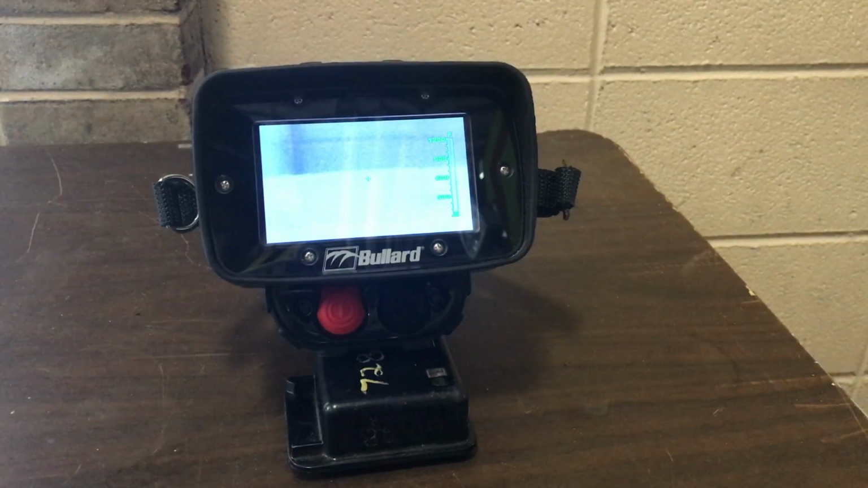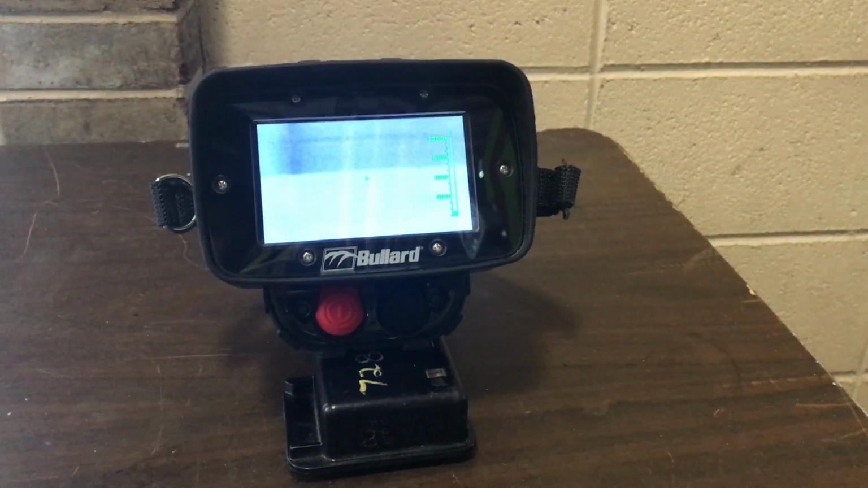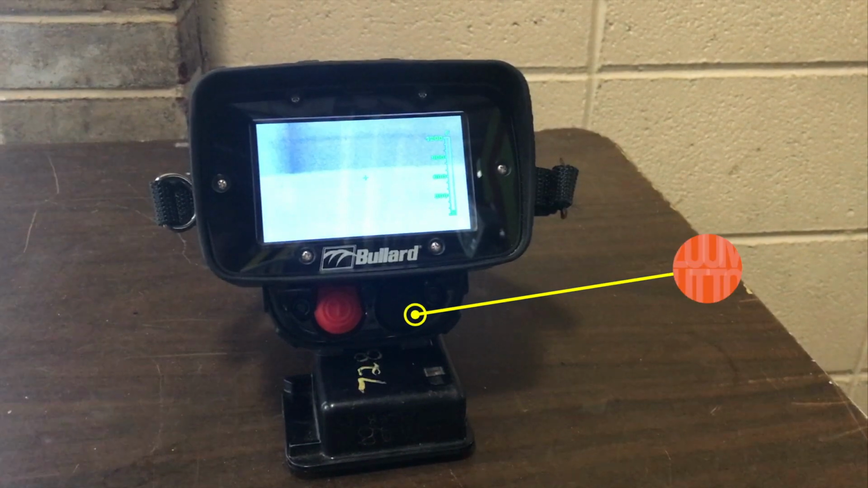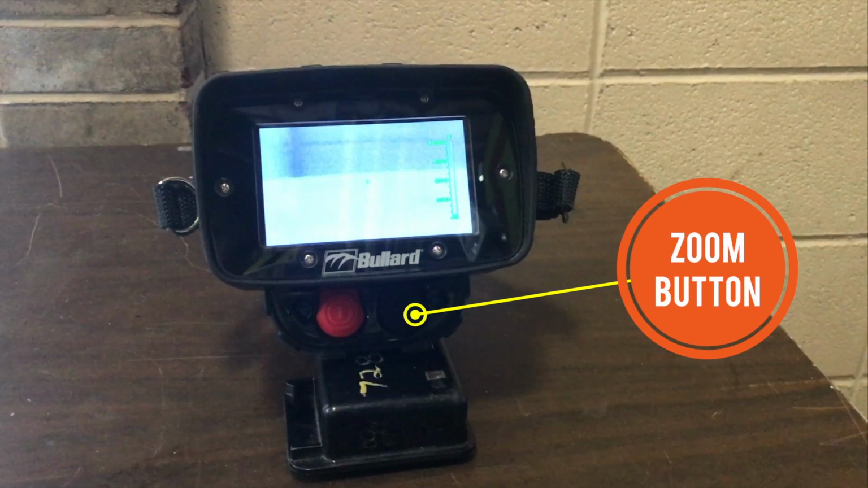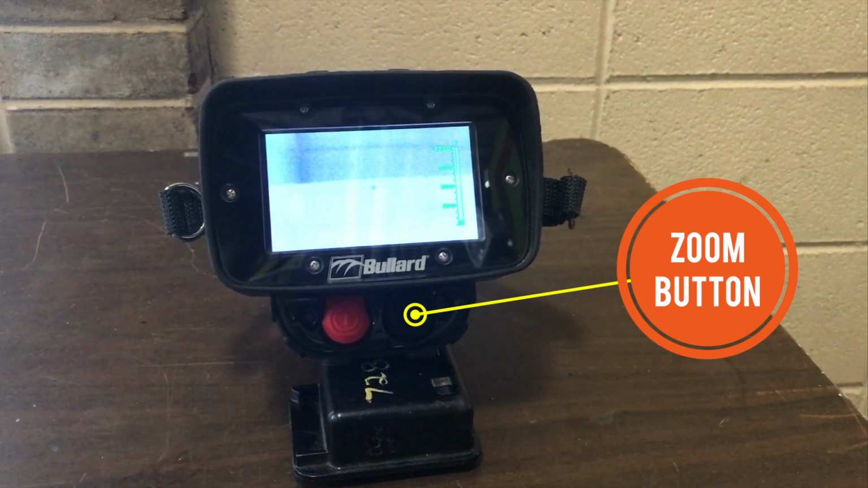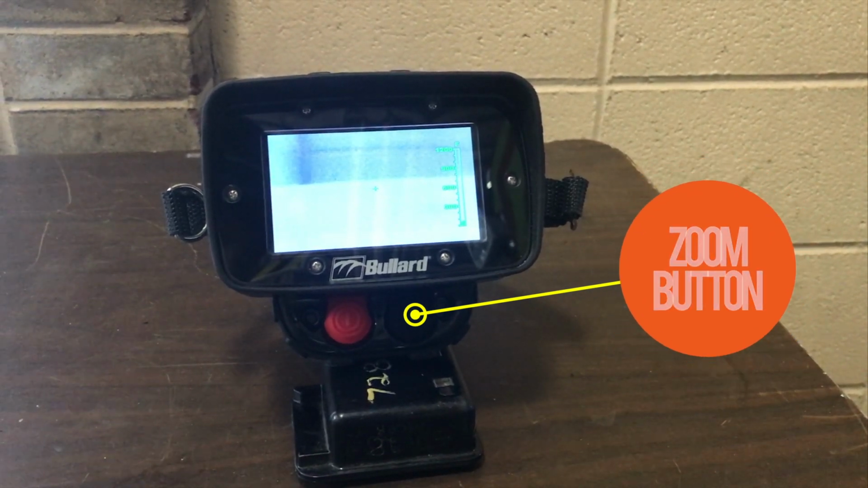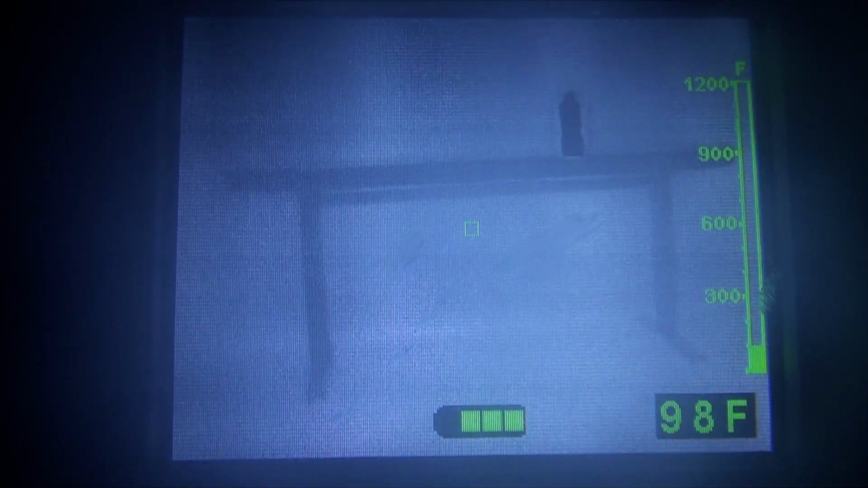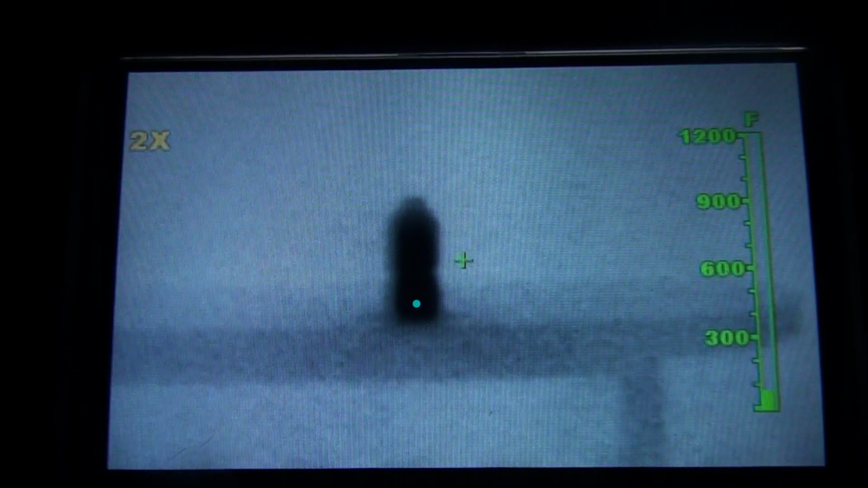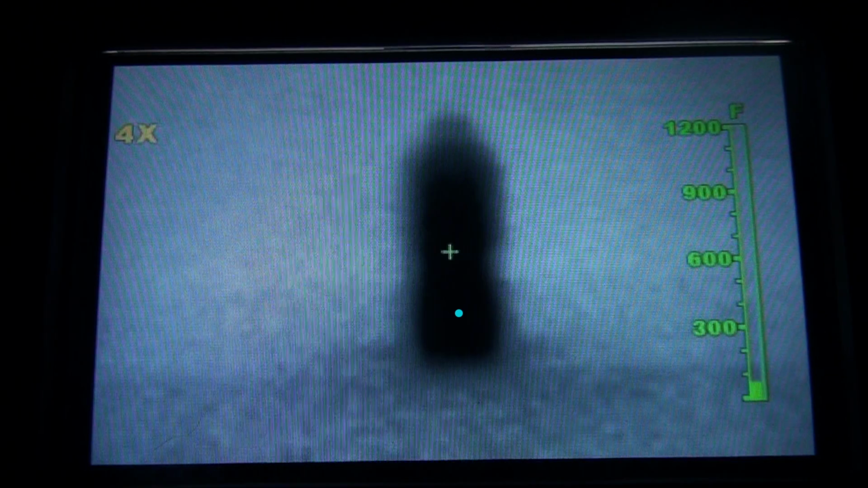The camera contains a maximum 4x digital zoom feature that can be activated by pressing the right button beneath the display screen. Pressing this button will toggle the camera through normal, 2x, and 4x digital zooms.